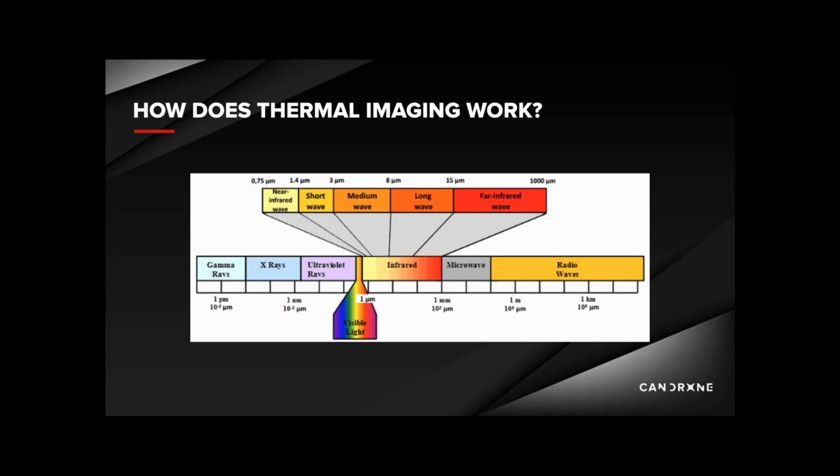The sensor measures temperature by interpreting the intensity of the infrared radiation reflecting back to the sensor. It measures infrared wavelengths, which are between 8 and 15 micrometers and invisible to the human eye. You might hear terms like infrared, heat signature, or thermal energy, which can be used interchangeably when talking about thermal imaging.